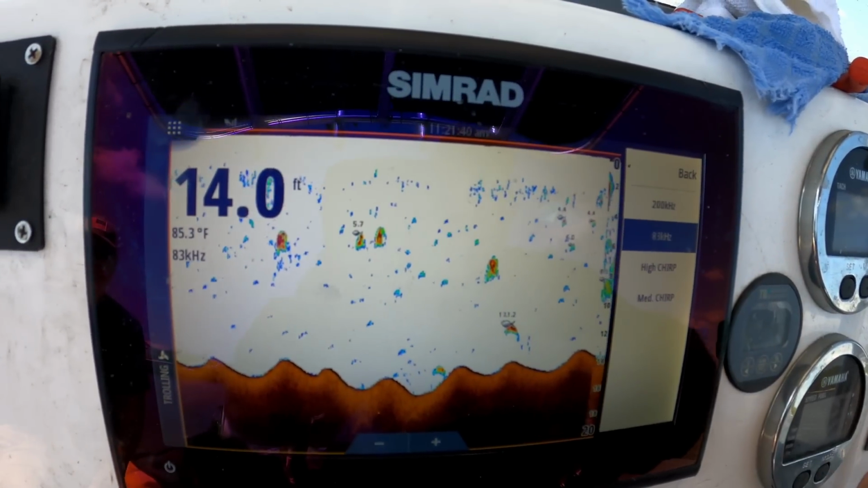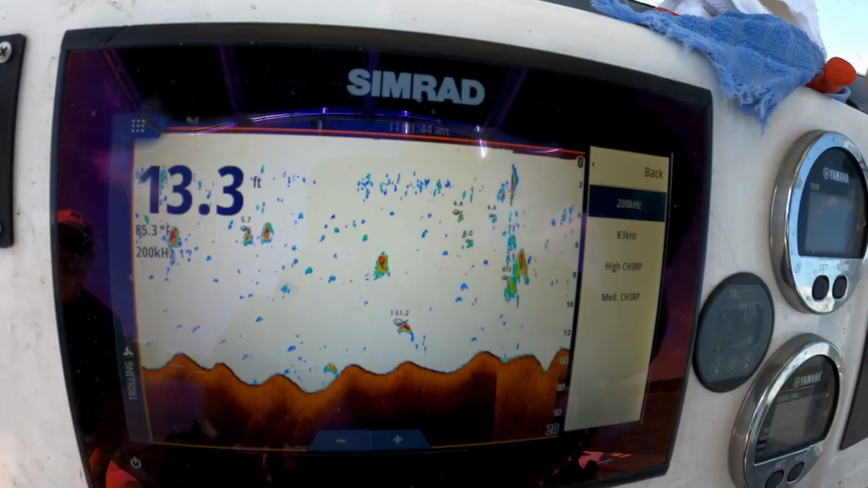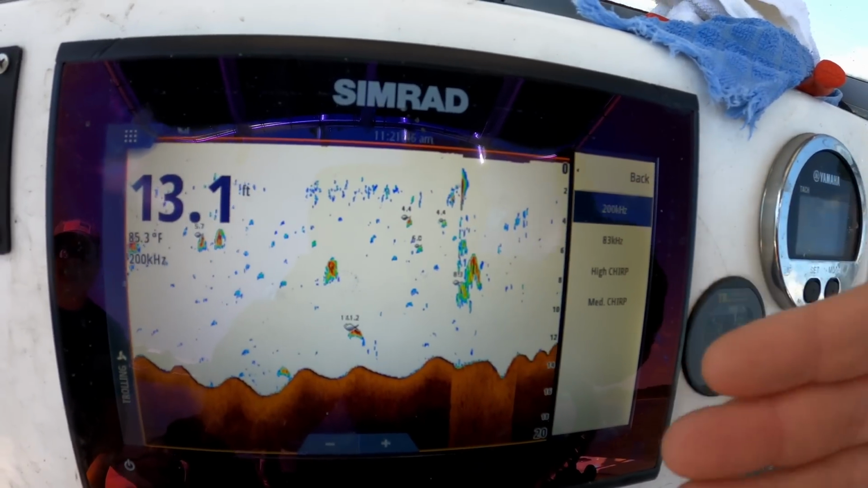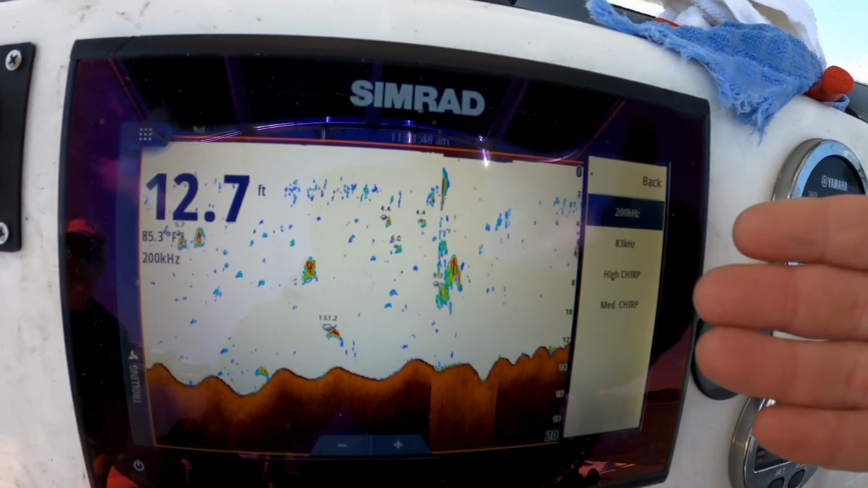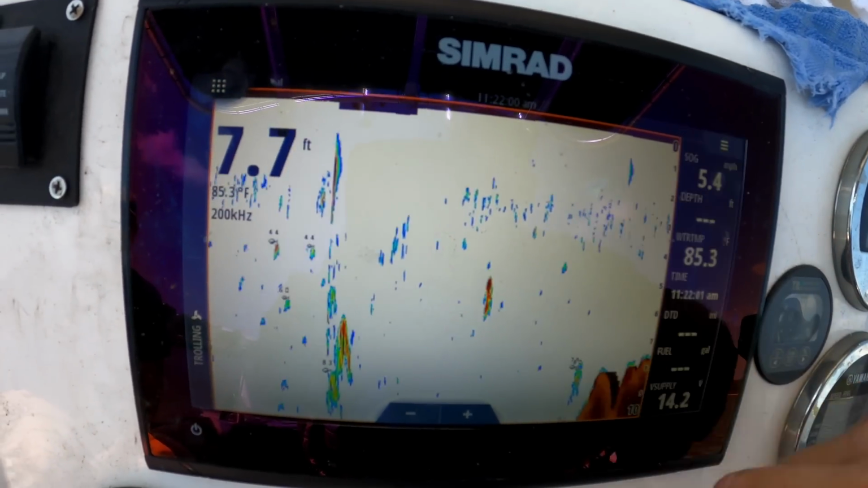Set to 83, does it look worse? Or set to 200, does it look better? It clears it up. There's a lot more distortion with the 83 hertz. So 200 hertz on the fish finder, and for down scan and side scan, I do 455 hertz. So you're just gonna have to ask yourself, look better, look worse. It's not real rocket science.